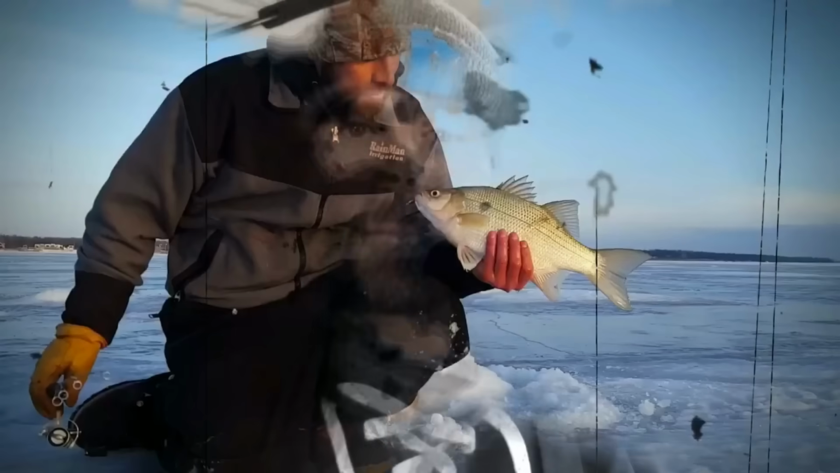Like I said, I got a tip-up out there. I'll probably put a minnow down here after a while, see if I can get a big pike or something. But anyway, we're sitting on, I'd say, 7 inches of ice right here on this lake today. Gonna grab some gear and gonna start fishing.